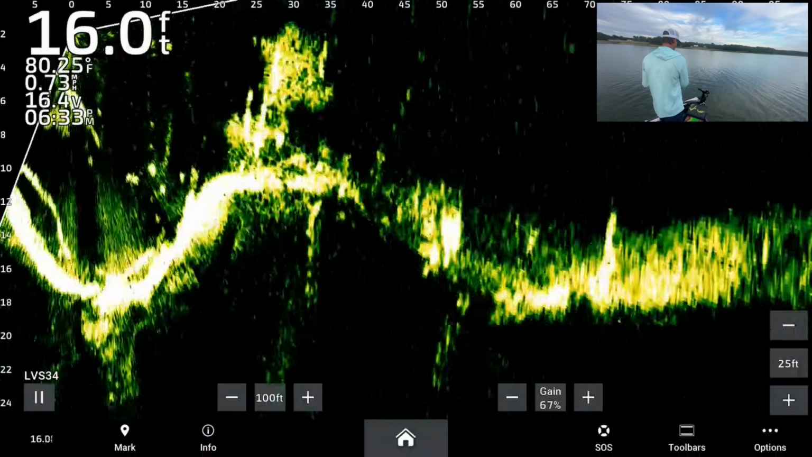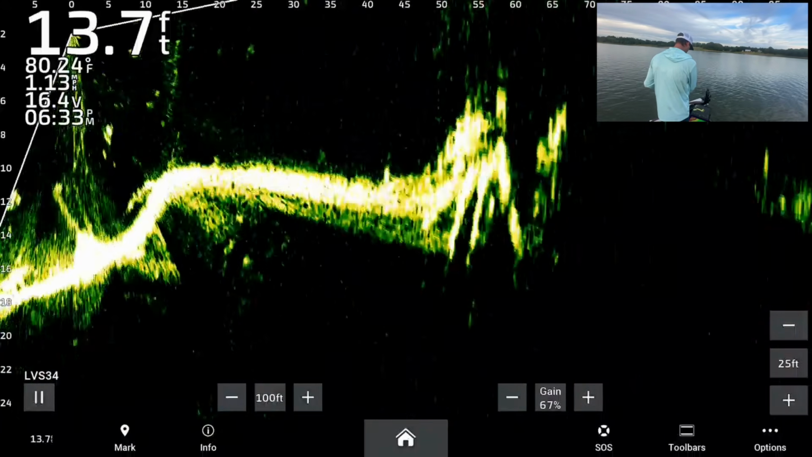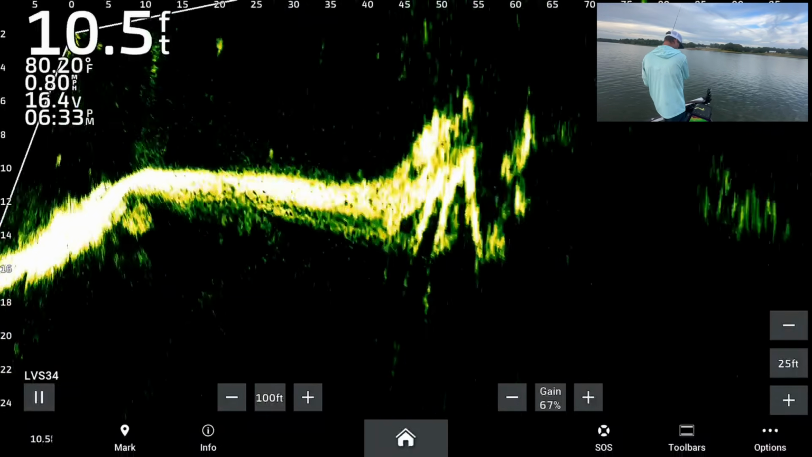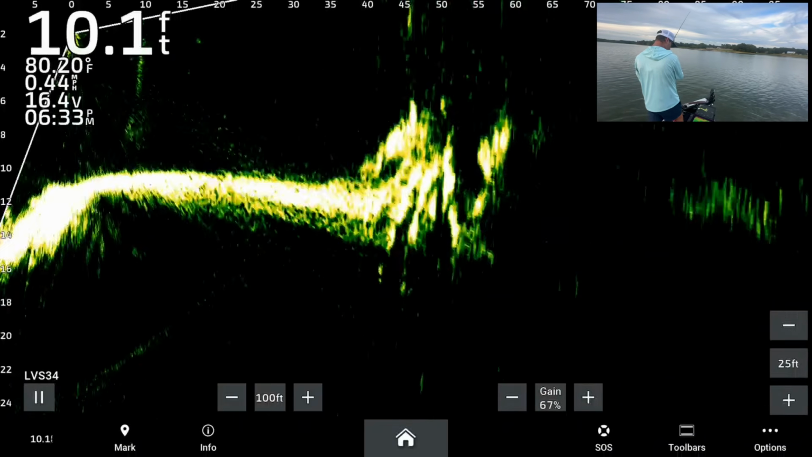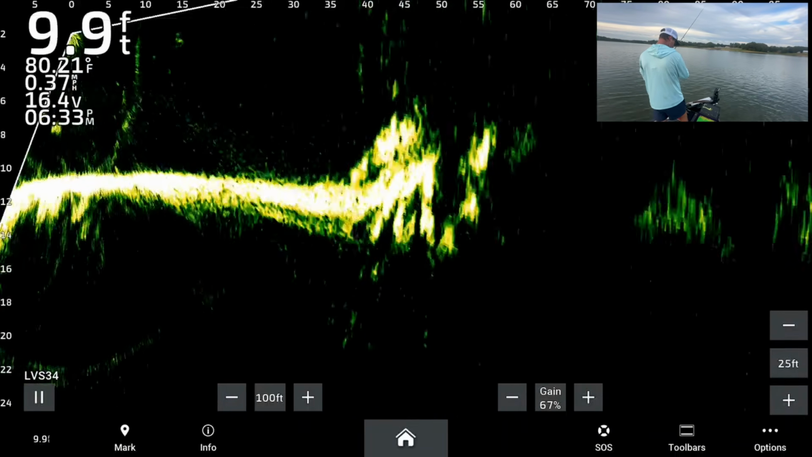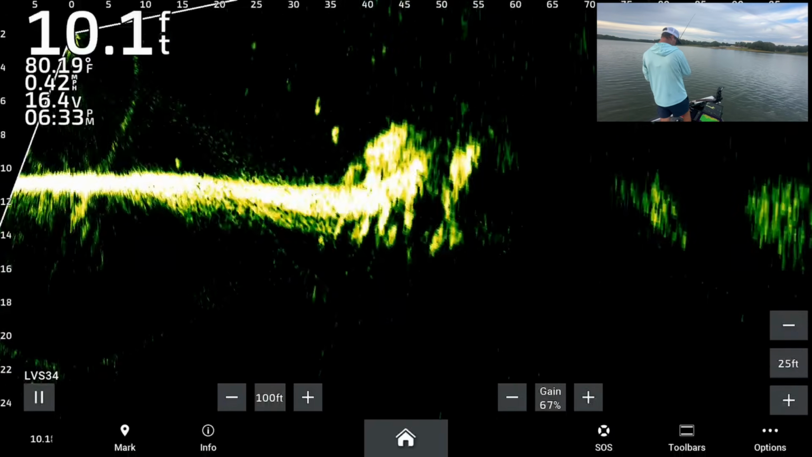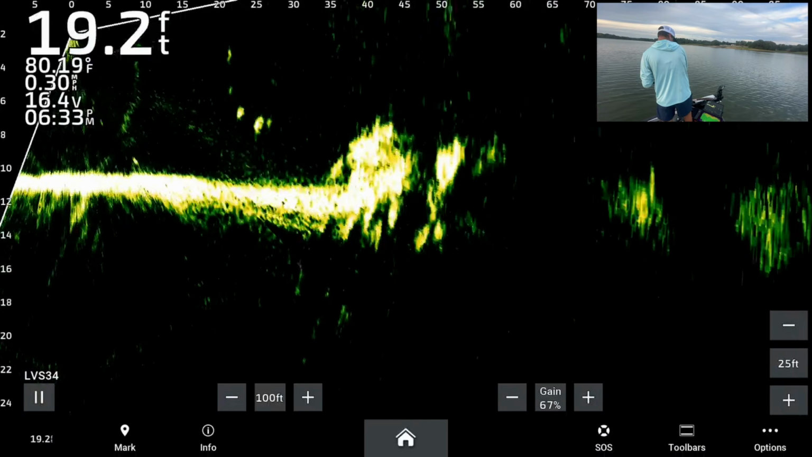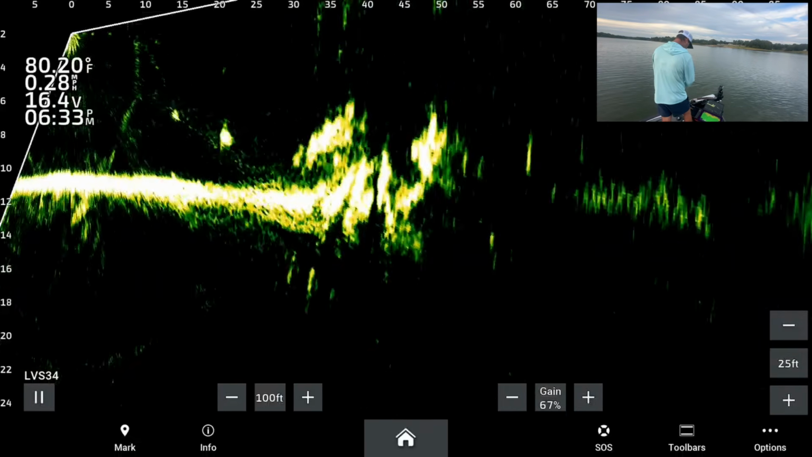Oh, there was a good one sitting up high. A real good one. Here she comes. She's got potential. Gosh, that's such a big one. That's got to be close to 10. She didn't eat it.